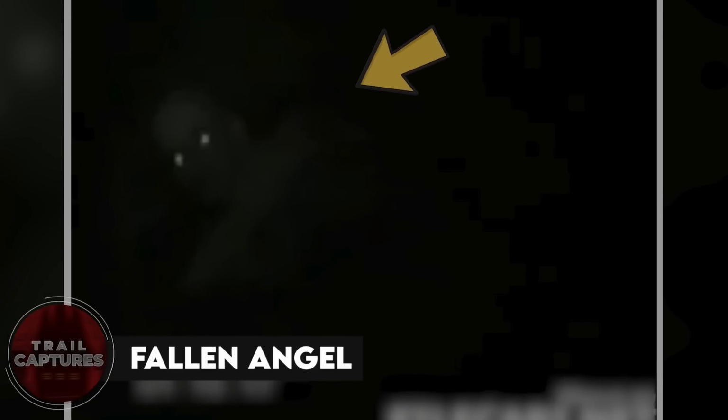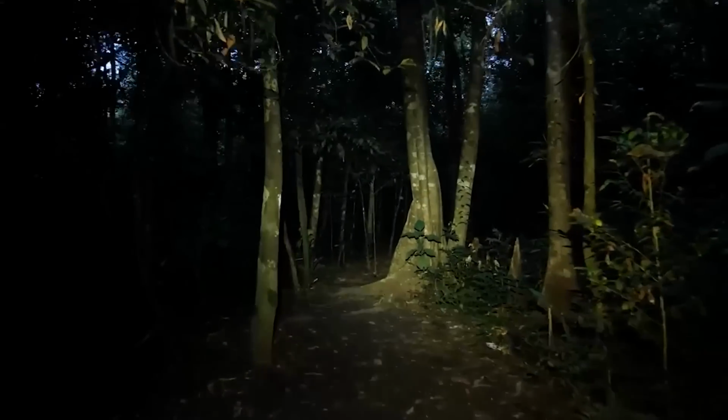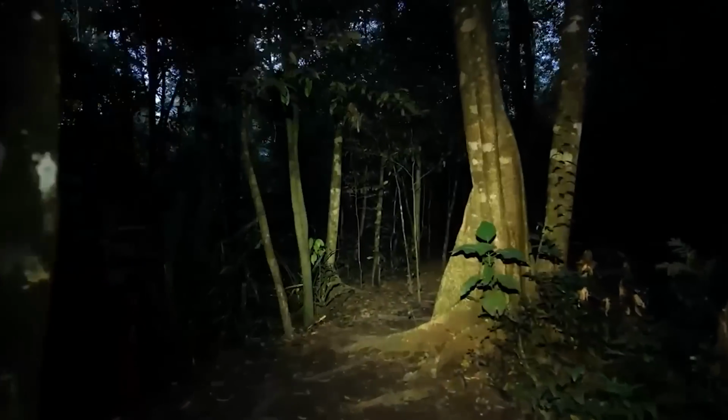Fallen Angel. There's a video of some guys who went for a walk in the dark woods at night. They had a flashlight, but it was still very dark. While they were walking, they discovered a strange creature sitting on the ground with its back facing them. At first, they thought it was an animal, but when it turned its head, they saw its eerie, glowing eyes and a very creepy face. Some people believe it was a demon, while others think it was a fallen angel. In any case, it's really scary.